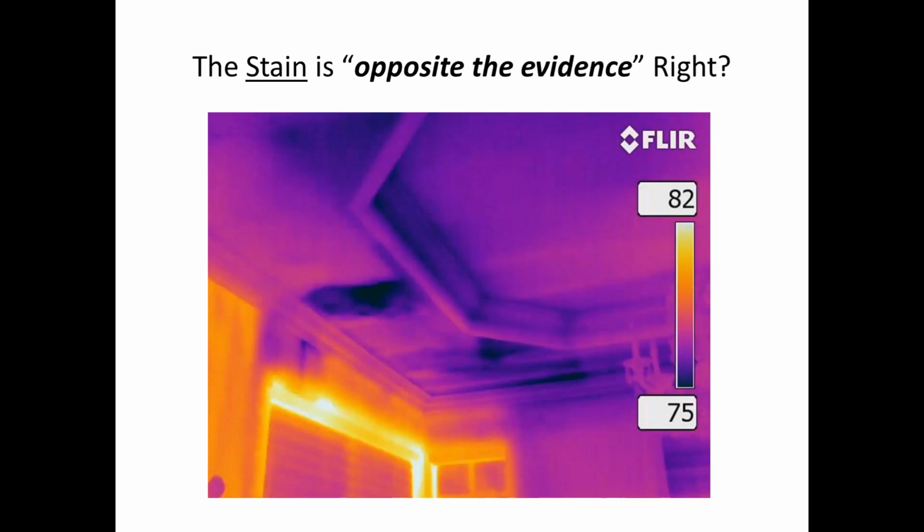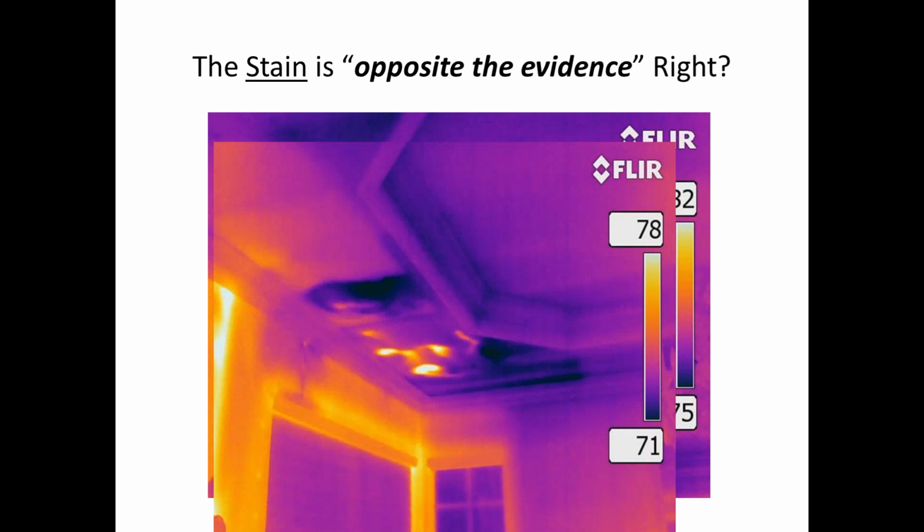This is an example of a photo where we can see an obvious anomaly in the ceiling of a building. And what I'm going to show you, the second picture, is where it originated. And what I want you to see is those lakes and rivers that appeared.